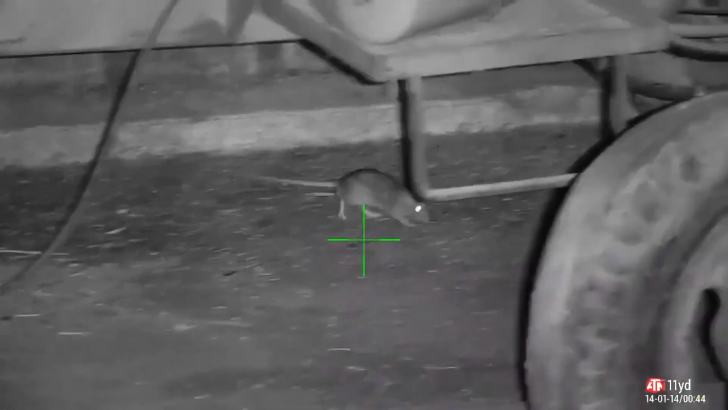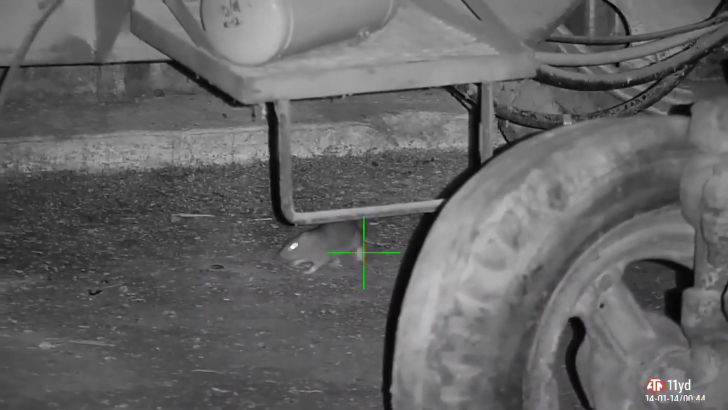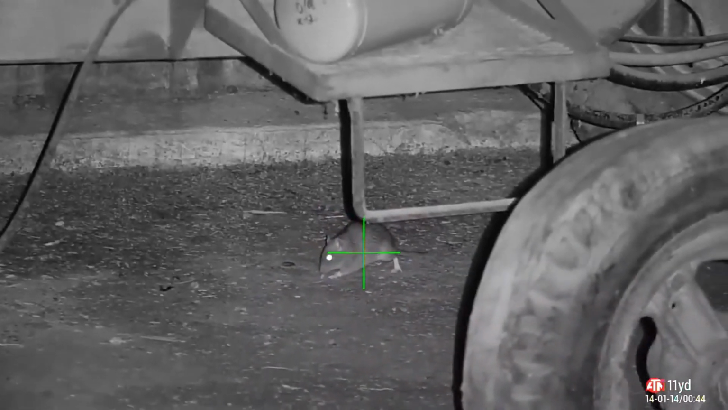Just under the machinery in the corner, got another kitten. Go for an upper body shot, clean hit, and he's off. I'm not worried about that. I know the damage has been done. I know he'll be dead under there. I'll have a look under there later on and see if I can get him out.